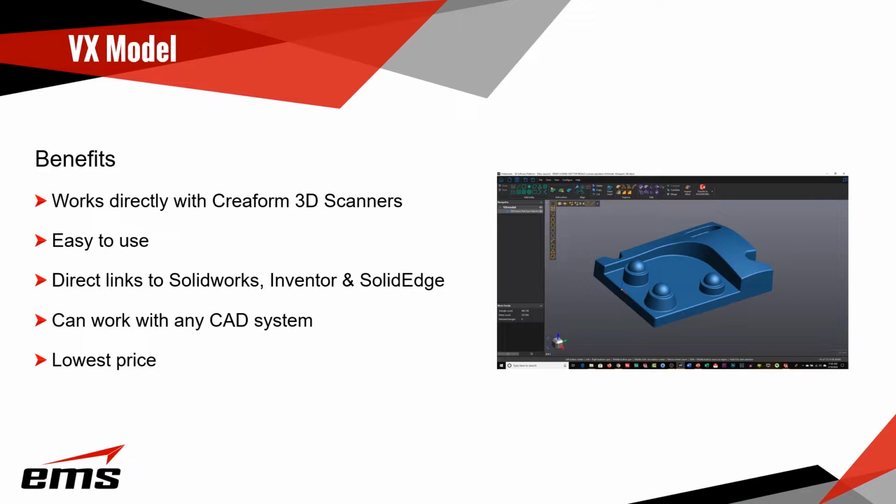All right, so just a summary of VX Model. Starting with the benefits. One of the main benefits is it works directly with Creaform 3D scanners. So if you're already in that world, you could go right into the VX Model module just with a click of a button. And it's not to say that this won't work with other scanners. Theoretically, anybody could buy VX Model and import scan data, but the typical customer is going to be a Creaform customer.